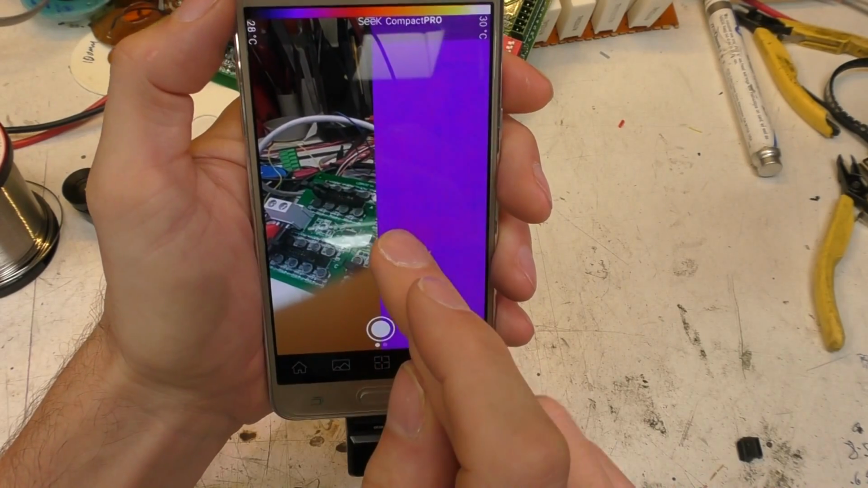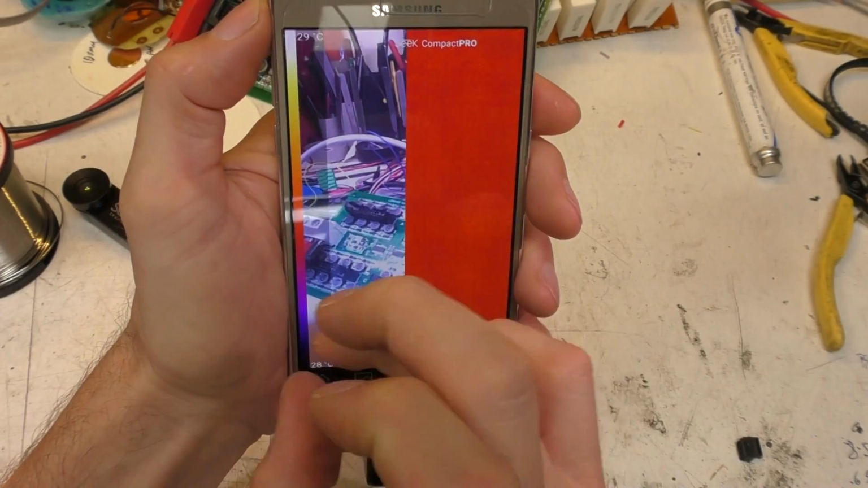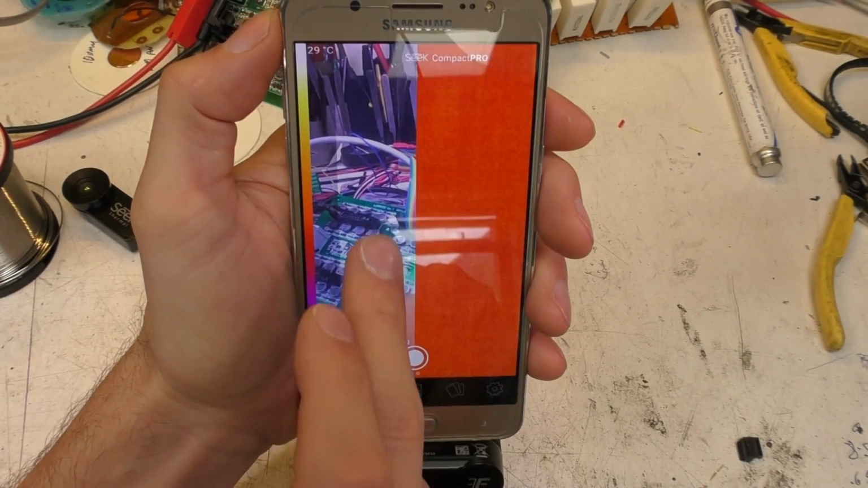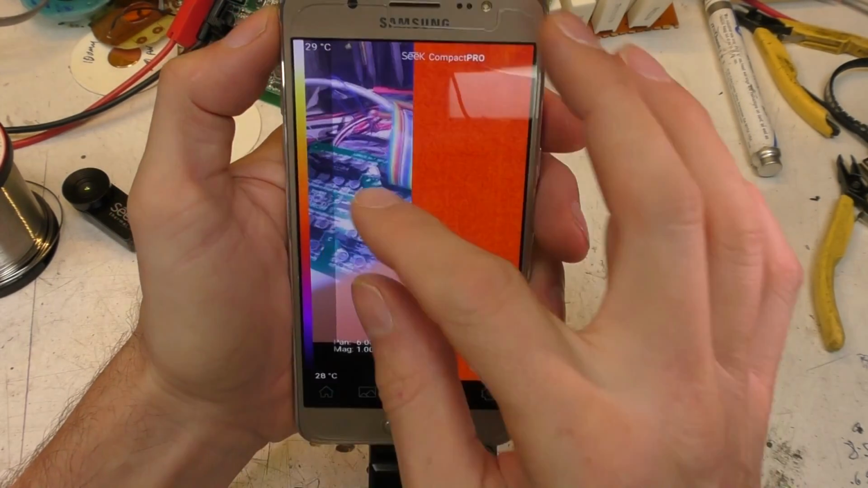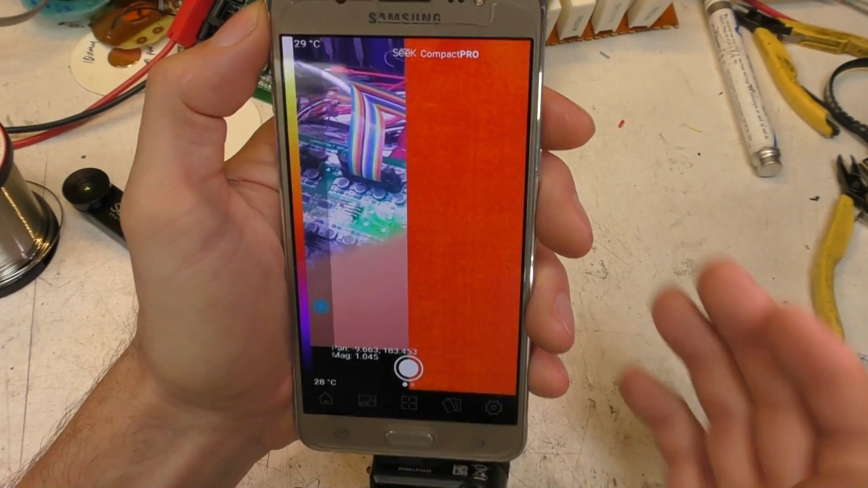If you double tap on here, again, that's something I only found out from the video. It would be nice if they just put a little bit of text saying, double tap to adjust this sort of thing. It's a bit less obvious, but you can scroll that around and rescale it so you can get it to match up reasonably well with a thermal image for a certain distance.